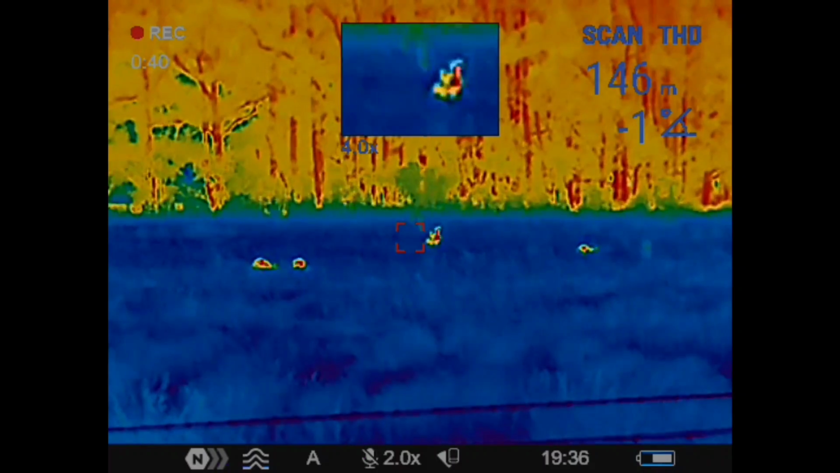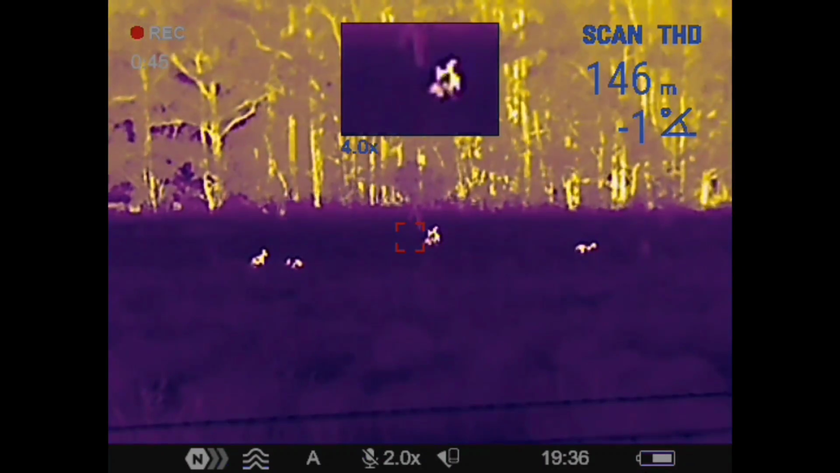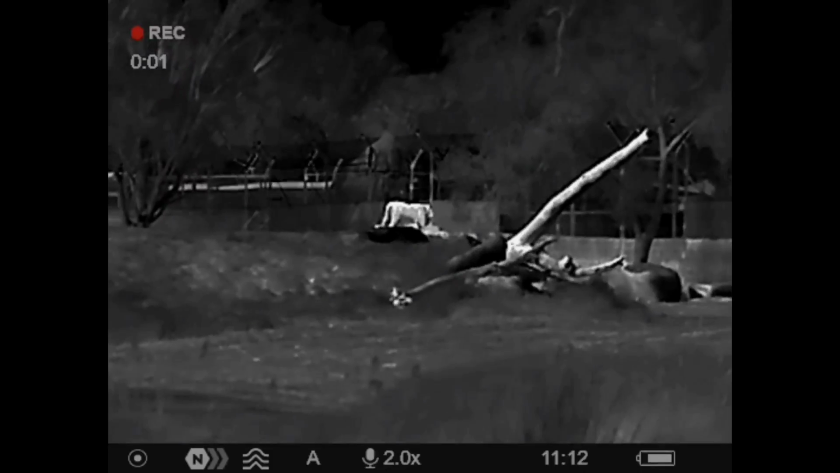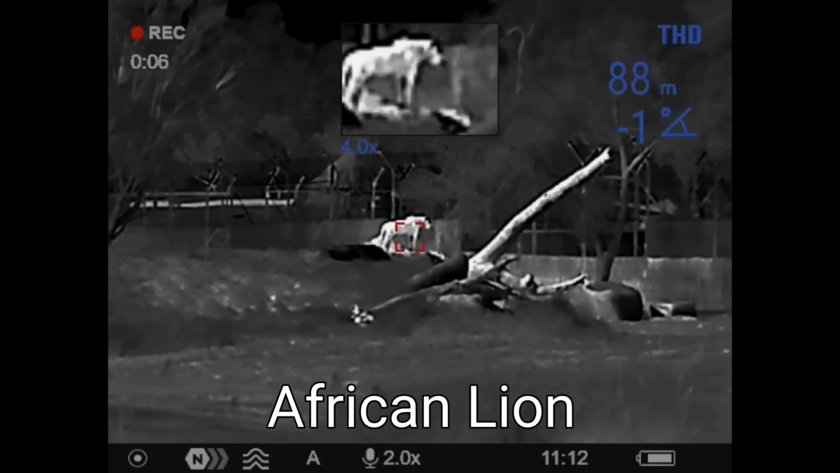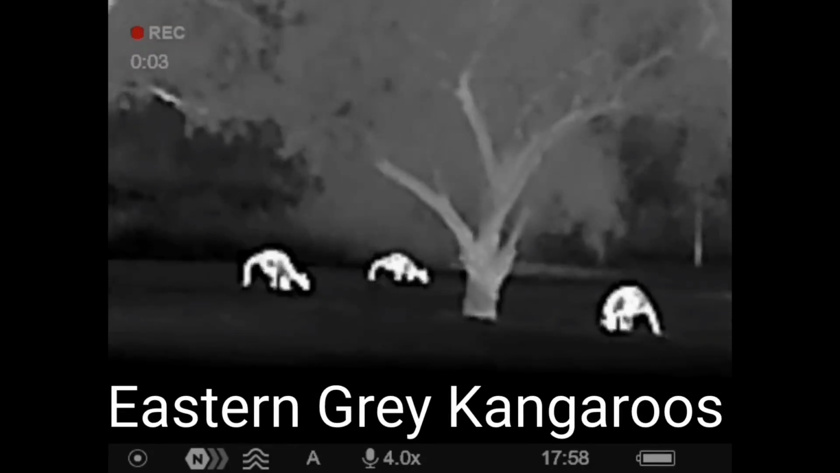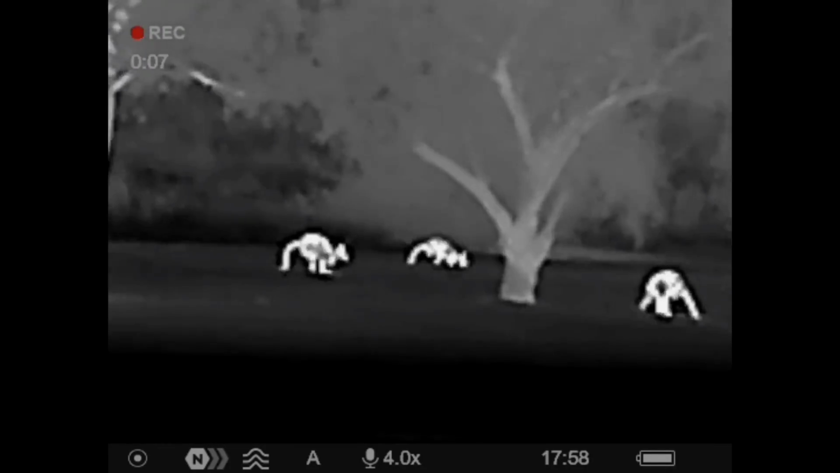Here's an example from a recent rabbit shoot. We had a few different scanners being used between the shooters, and my mate was running a more expensive scanner from a different brand. Even though we had a higher resolution and what I would class as a better overall image, I was still able to correct him on what was an insulated rabbit versus say a rock or a lump of timber, which was still holding heat. That was purely down to how I had adjusted the image in both brightness and contrast. Again, that very handy 0 to 20 range on both of those settings. And in the colour range of red monochrome, making anything alive pop just that little bit more.